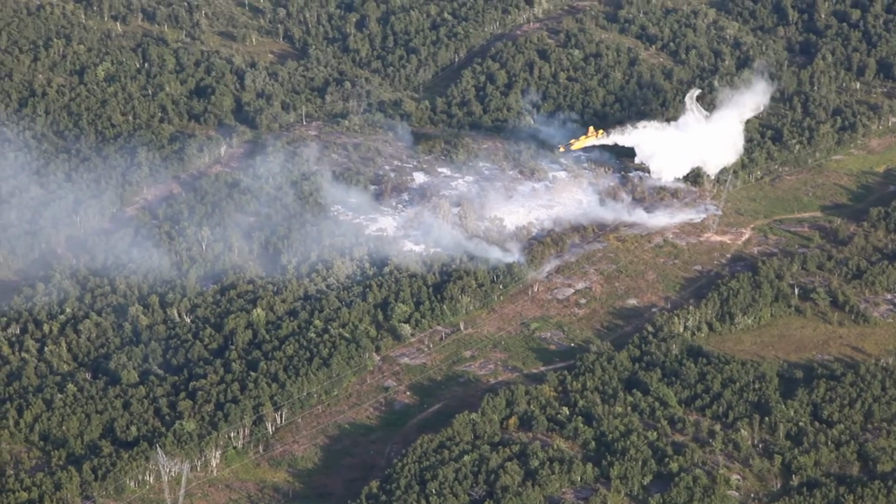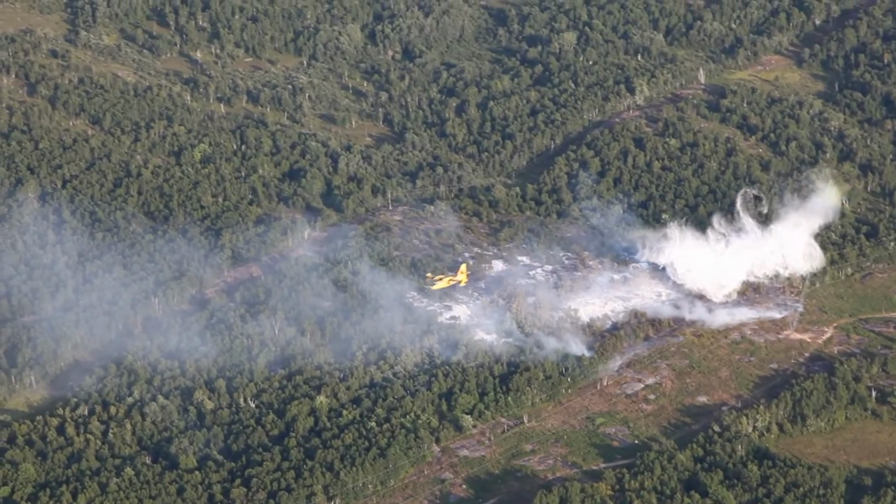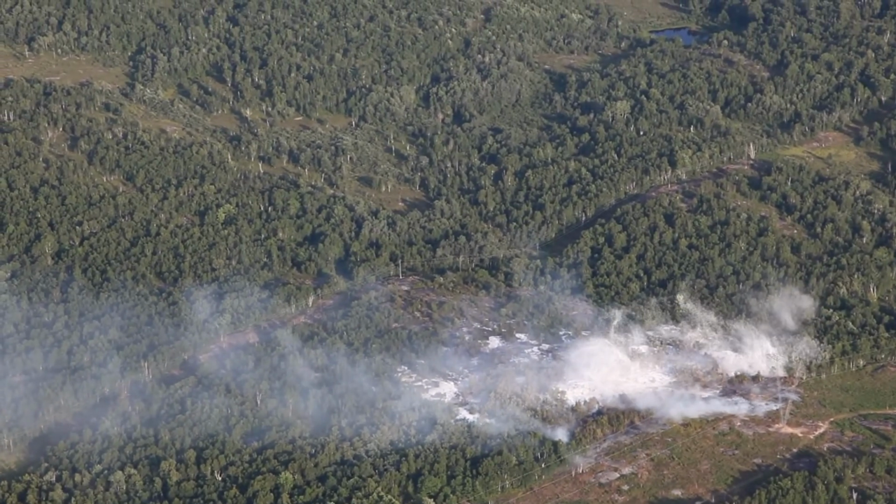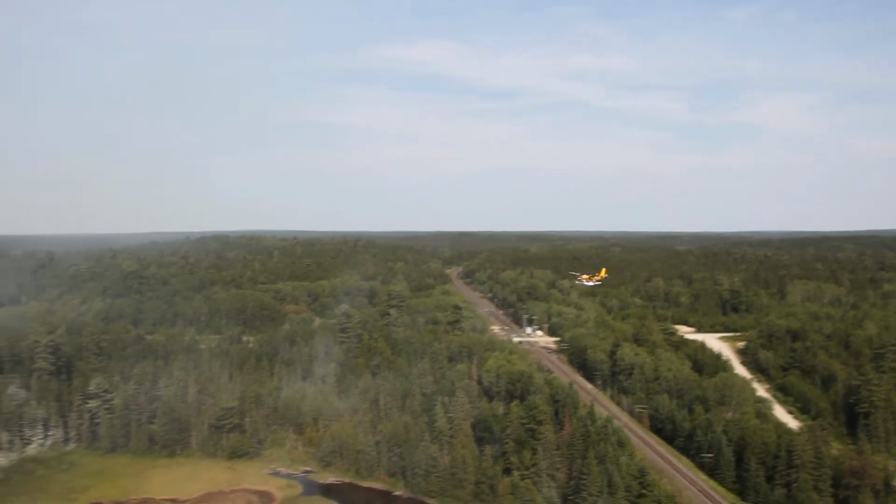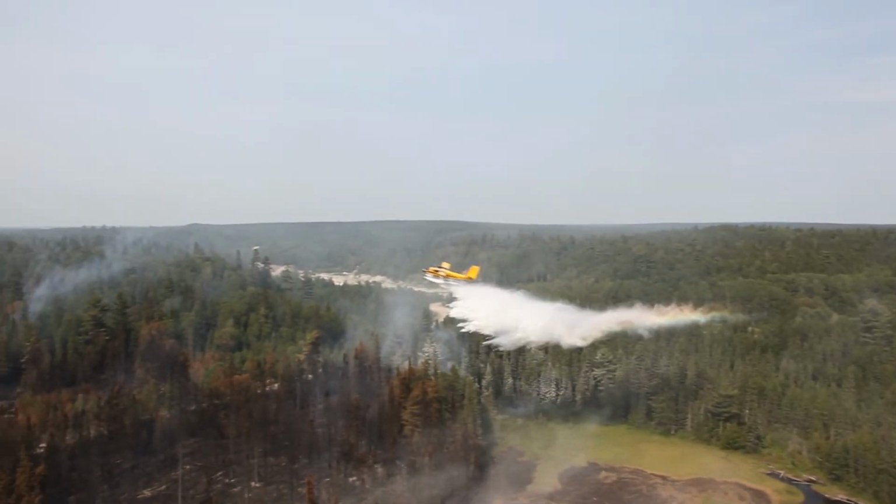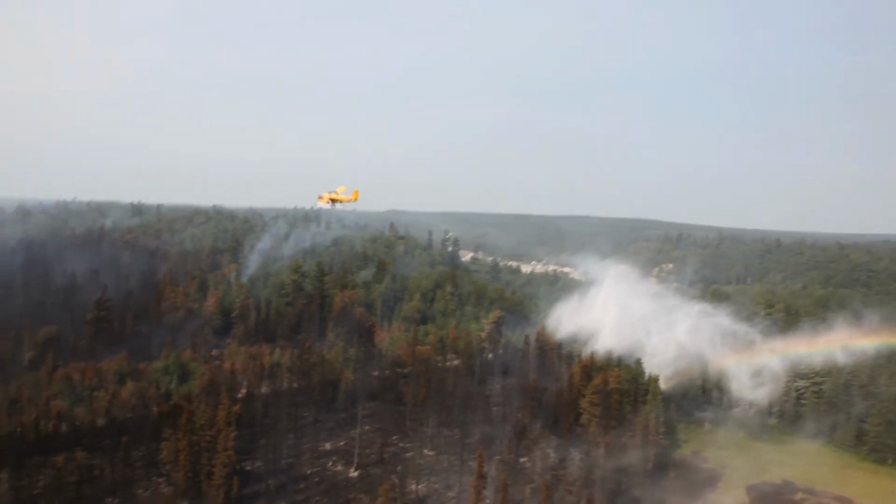And by recording other information like the weather, the altitude of the aircraft, the speed, we can start to work up little models of the factors that affect the size and distribution of water from air tankers. And over time we'll have a library where we can build some predictive tools based on those factors.